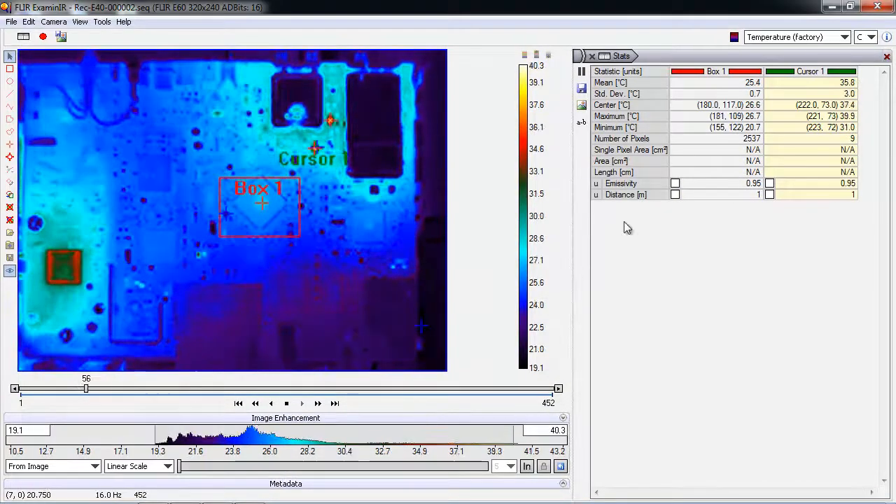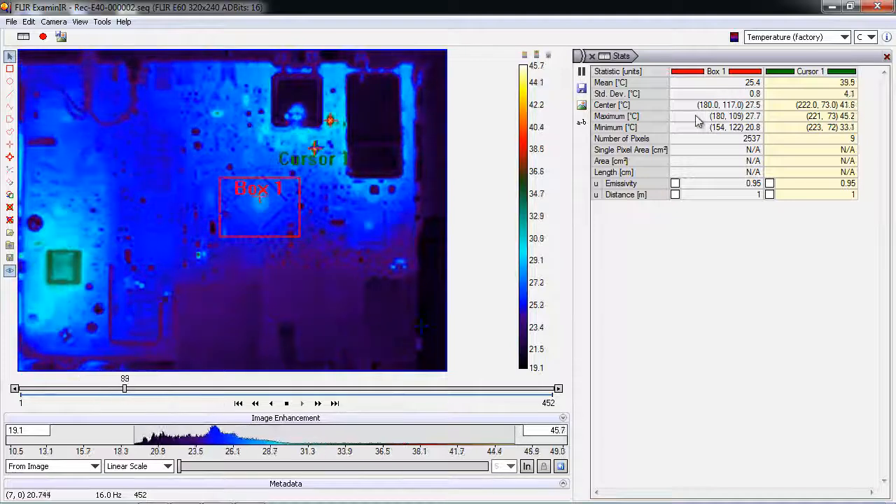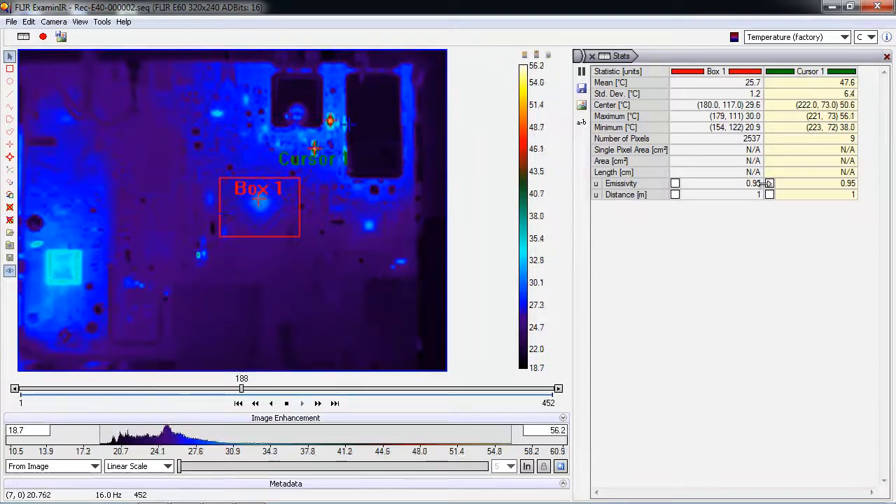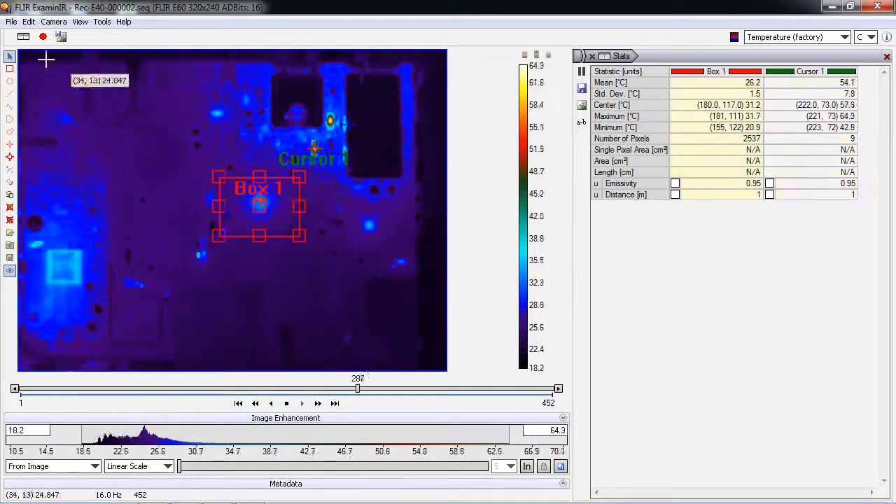We get some nice data such as the average within the box, the maximum temperature, the minimum, and we can either change things such as the emissivity and distance to target to ensure we get the most accurate temperature measurement available. Let's click on the box again and go grab our temporal plot here.